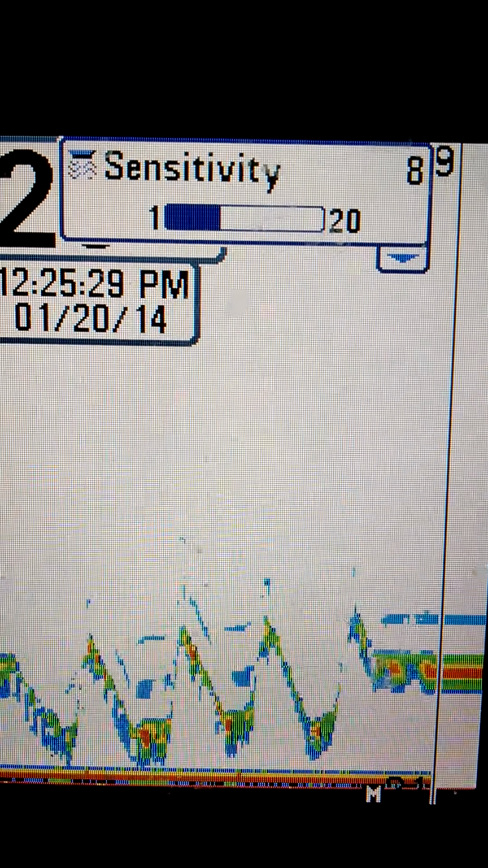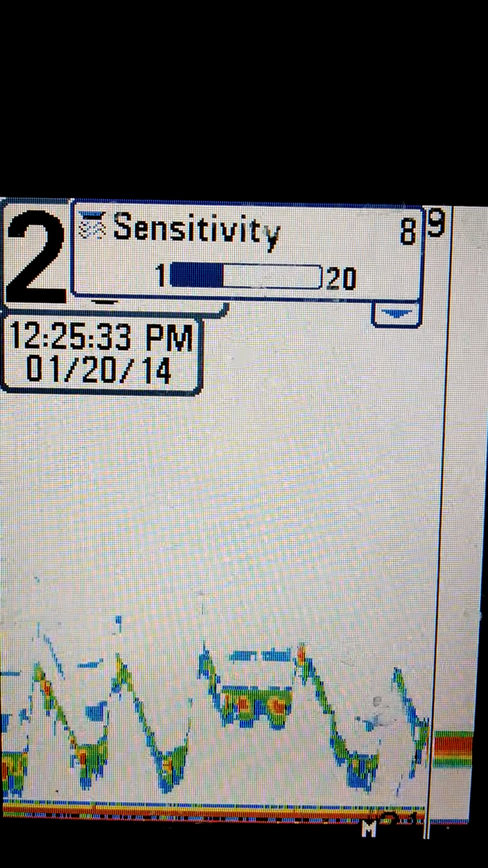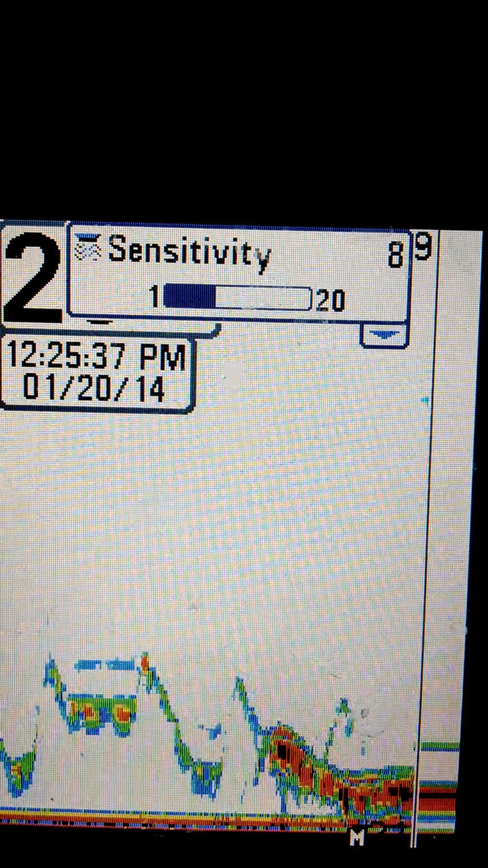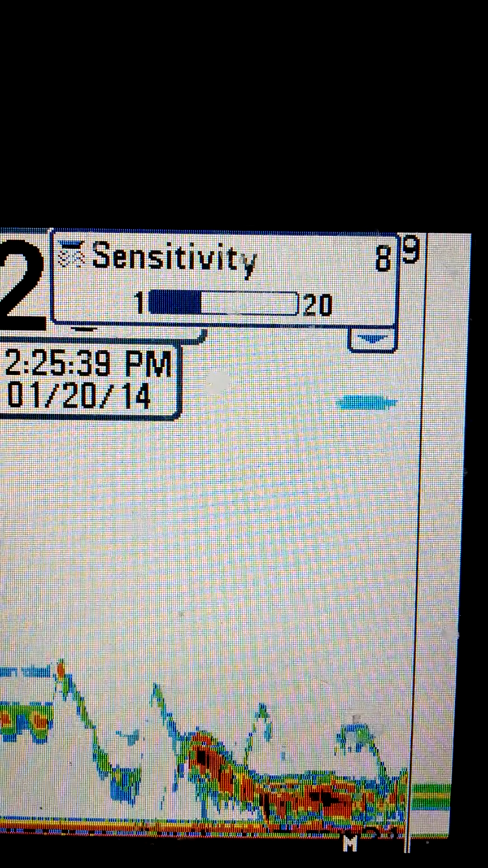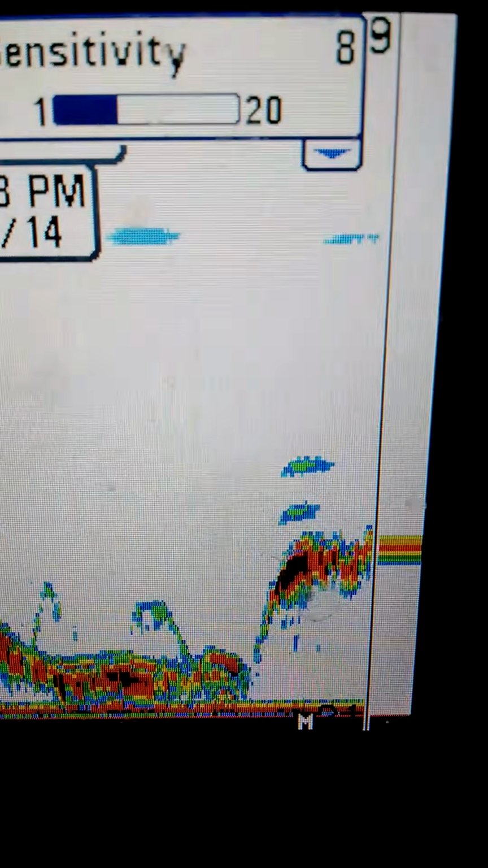Now when a fish comes in here, you'll see it. More than likely, it's going to match the bottom color. Actually, there's a fish right there. Just missed it. Got him. Right there he is. Let me pause this for a second.